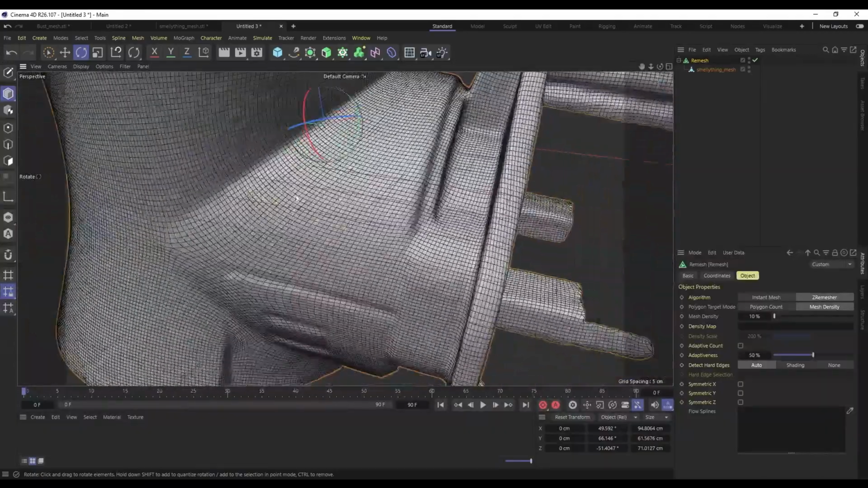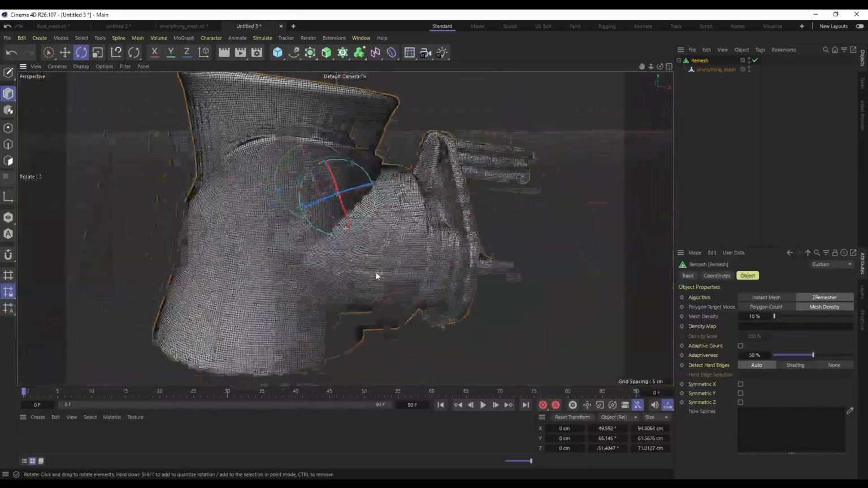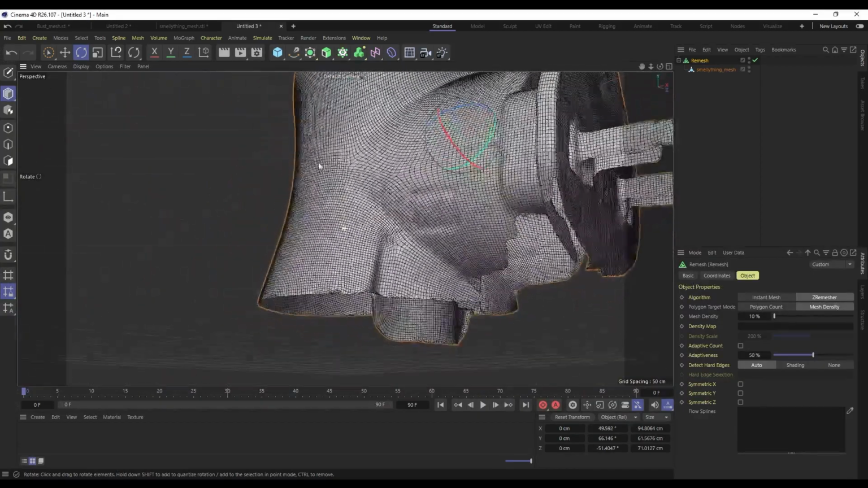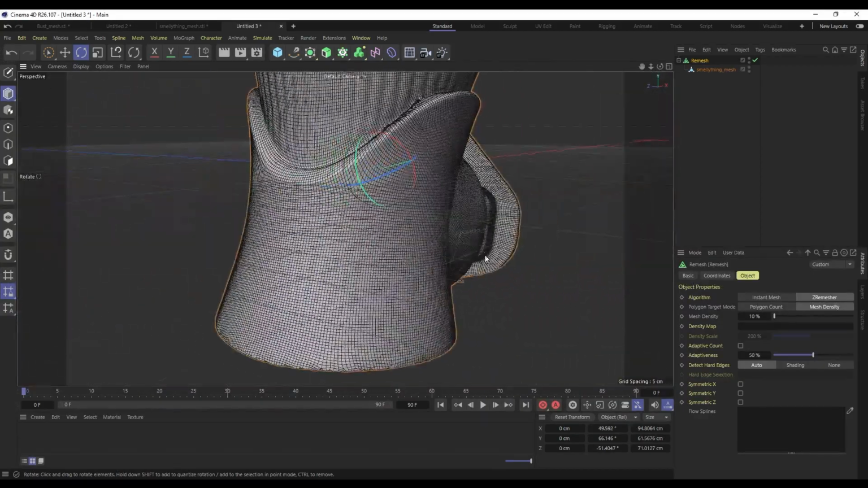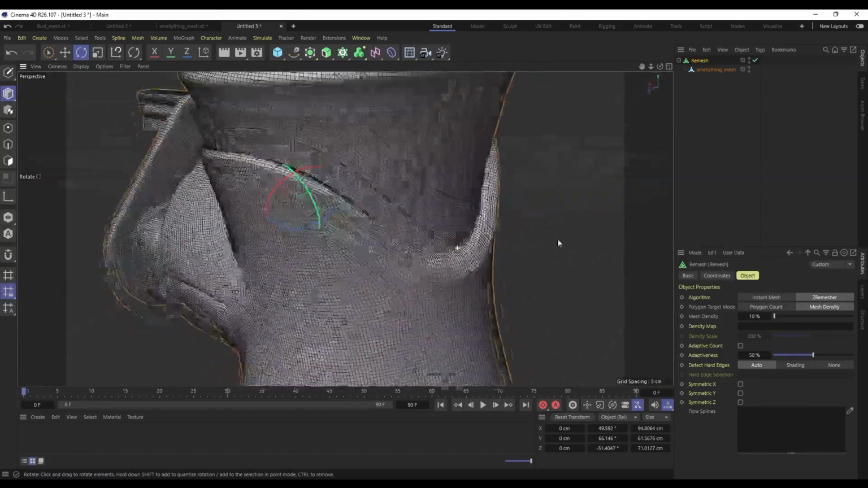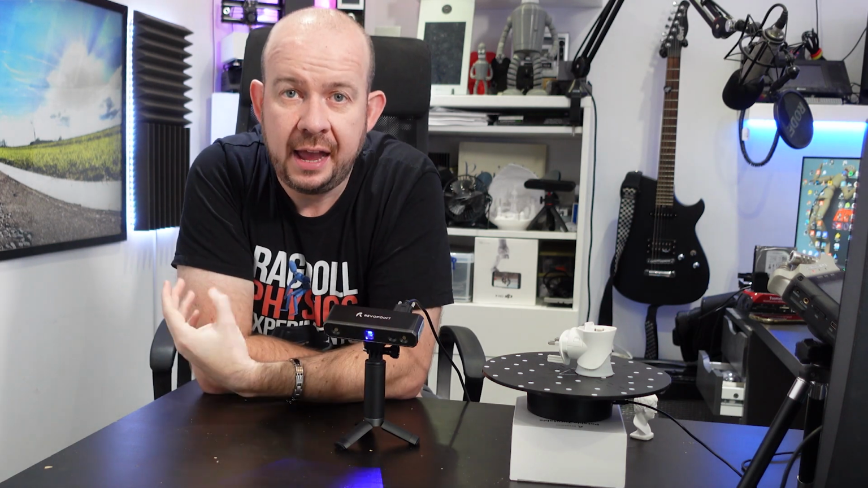It's definitely not perfect, but it's all right, you know. If I just needed this rather complex shape, then this would be really good as a guide, you know, to wrap something around and recreate maybe in Fusion 360 or something like that. It's good, it's good. So there we go. That is the Revopoint MINI.